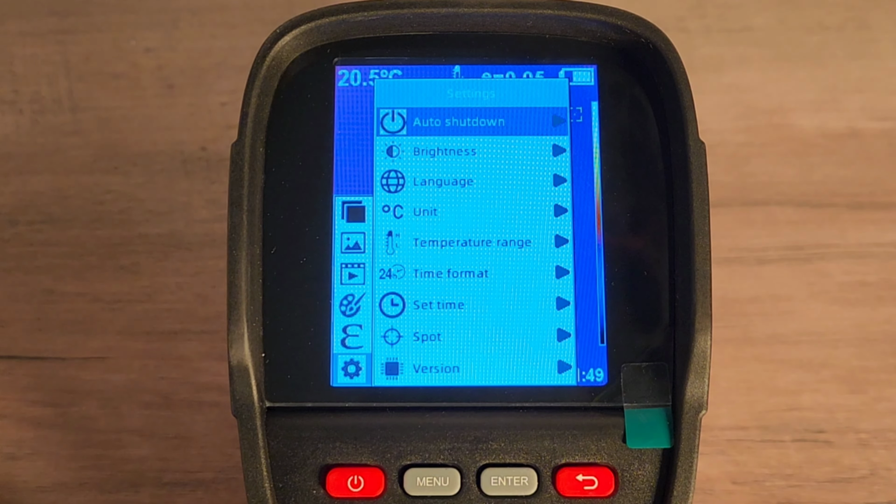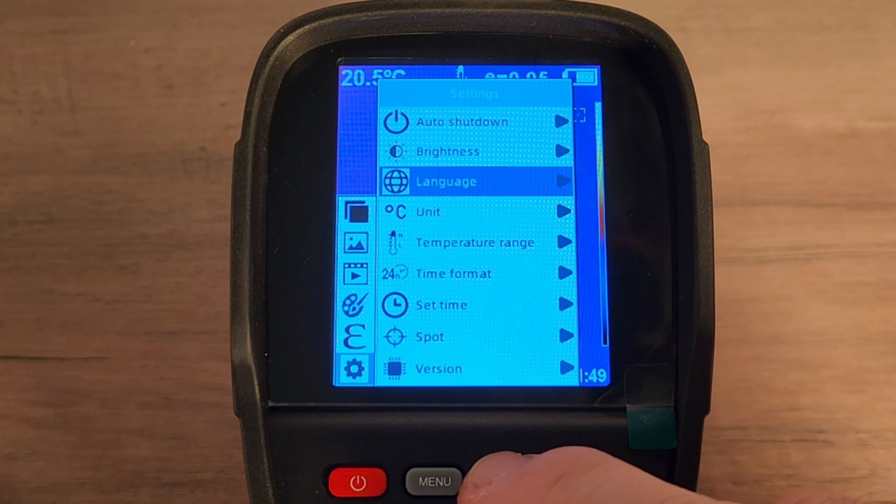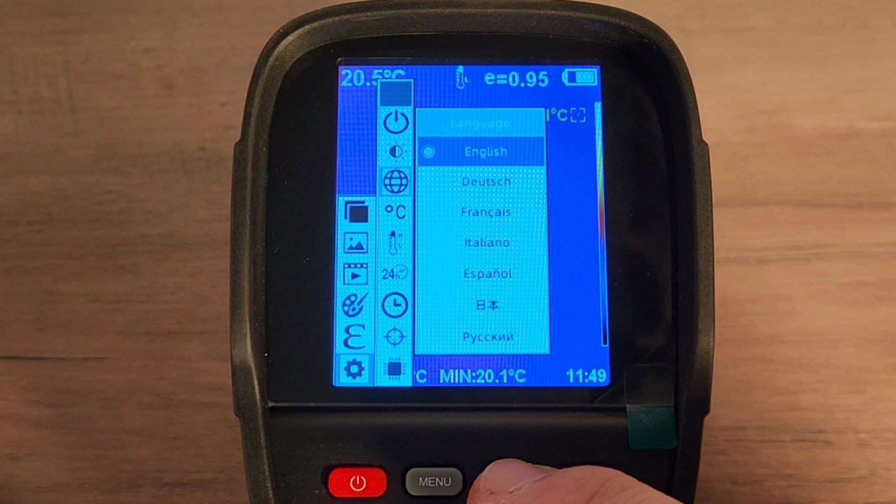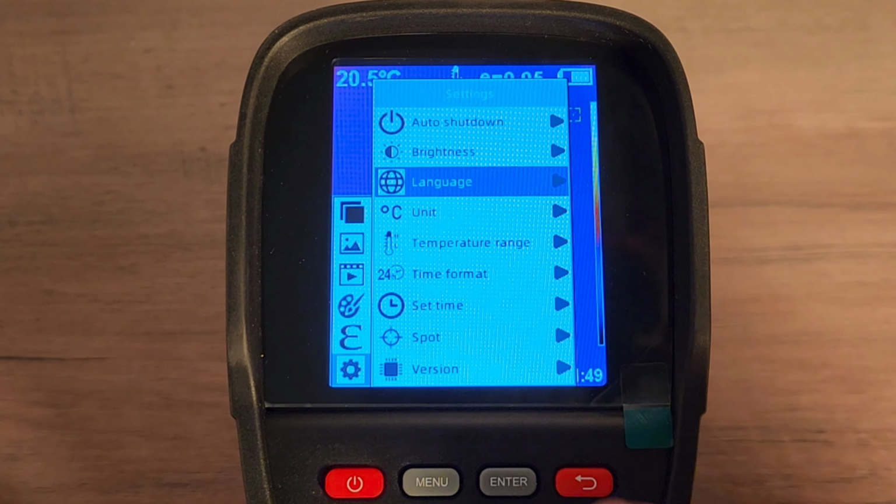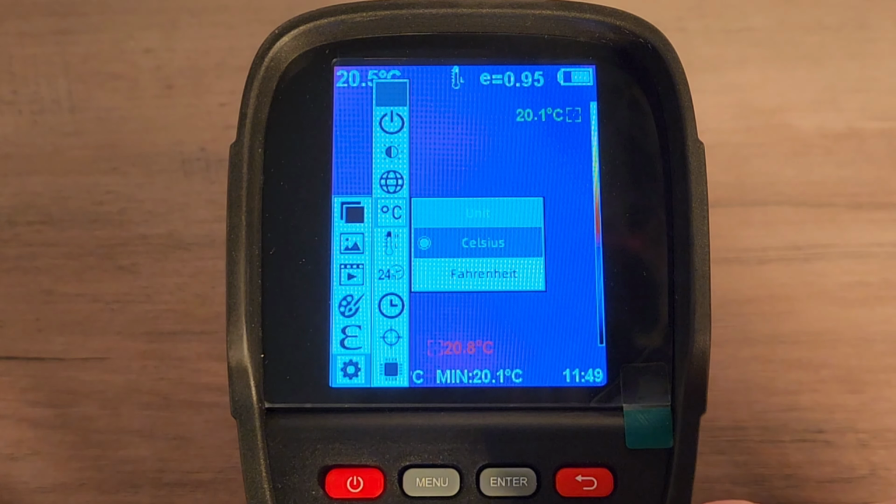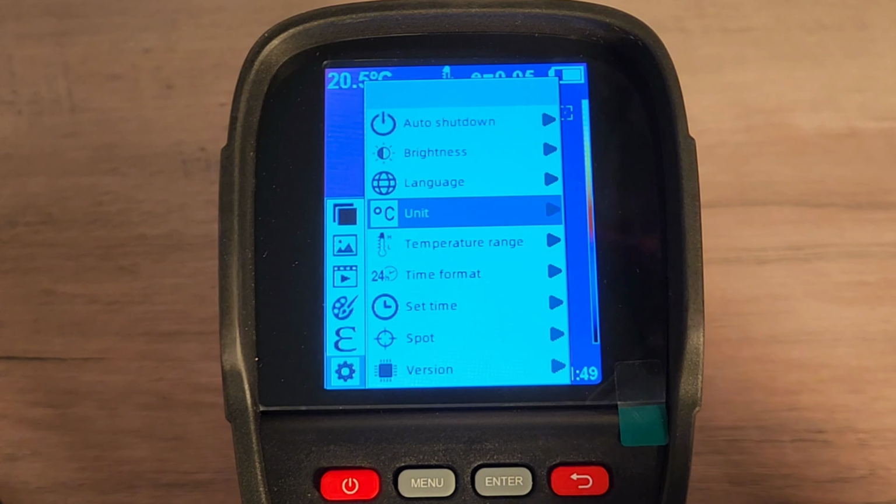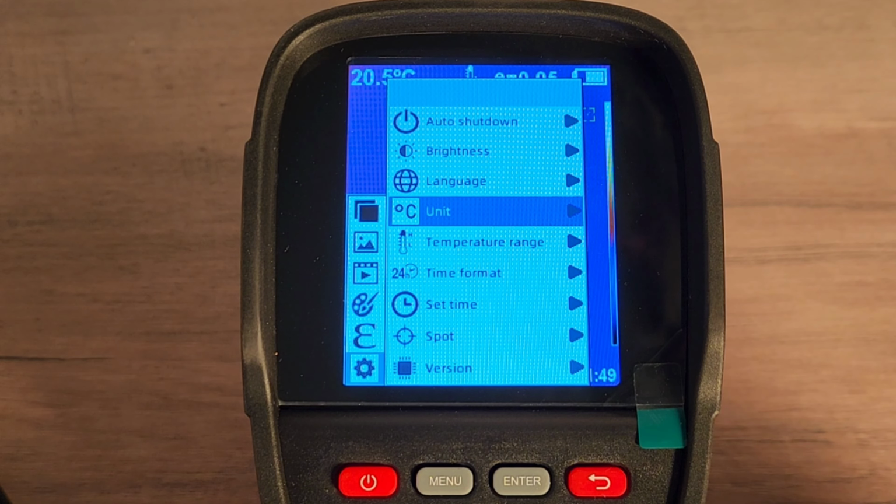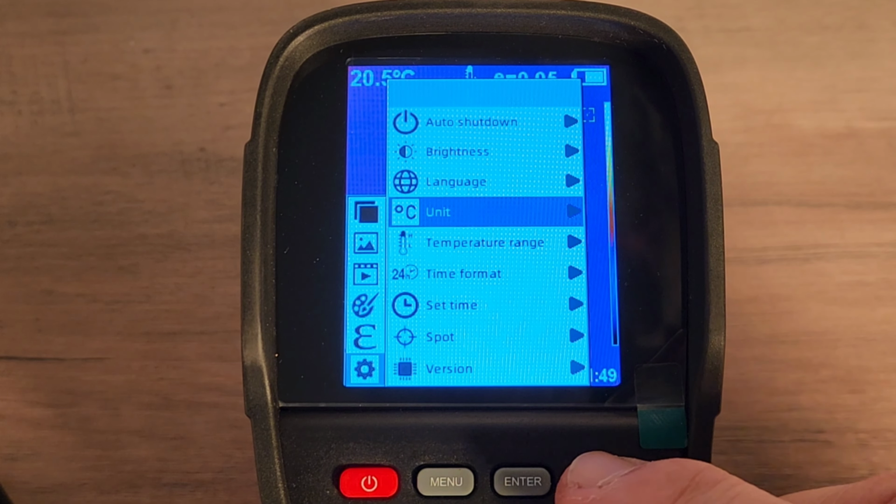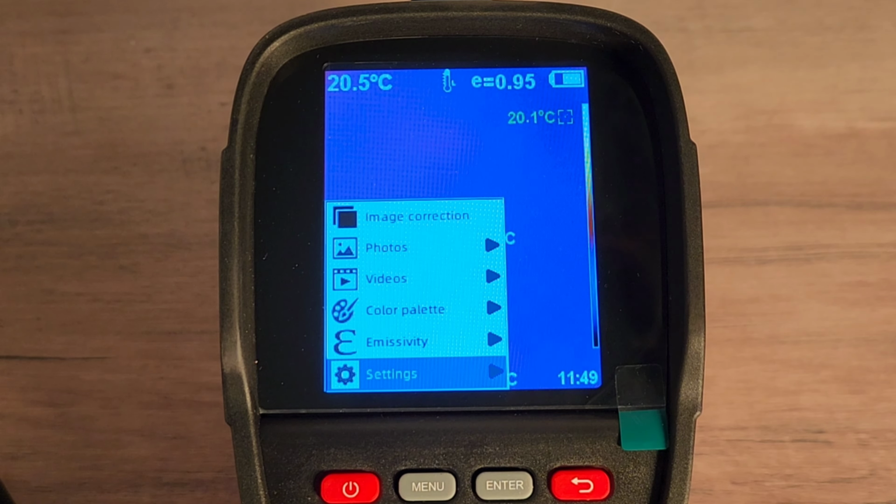And look at that, auto shutdown, brightness, language. Man, the sky is the limit. Multiple languages here on the KAIWEETS. English, German, French, Italian, the list goes on. We can change from Celsius to Fahrenheit as well, simply with the push of a button. Temperature range is definitely something you can control. You can change your time, you name it, it is all there. So a lot of functionality, a lot of customizability within this camera.